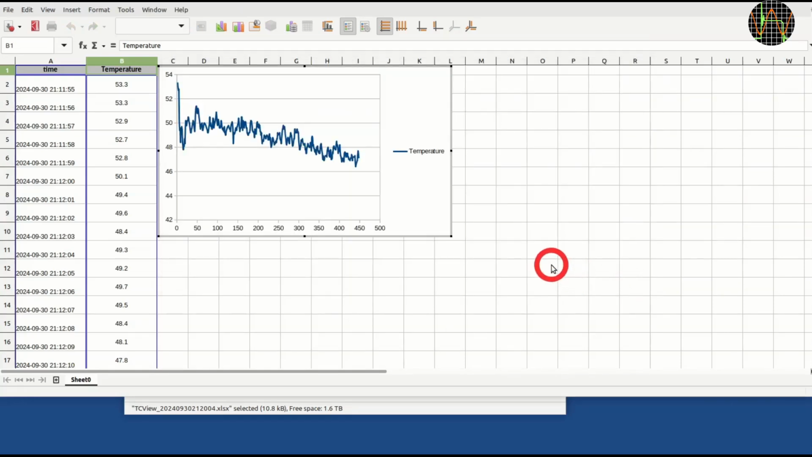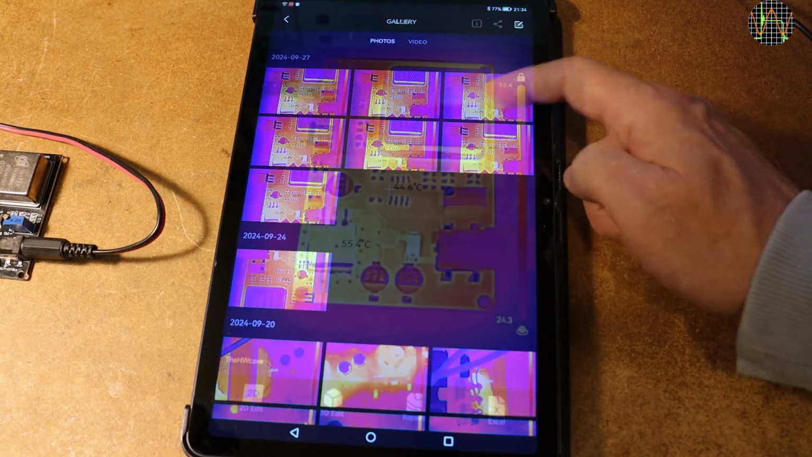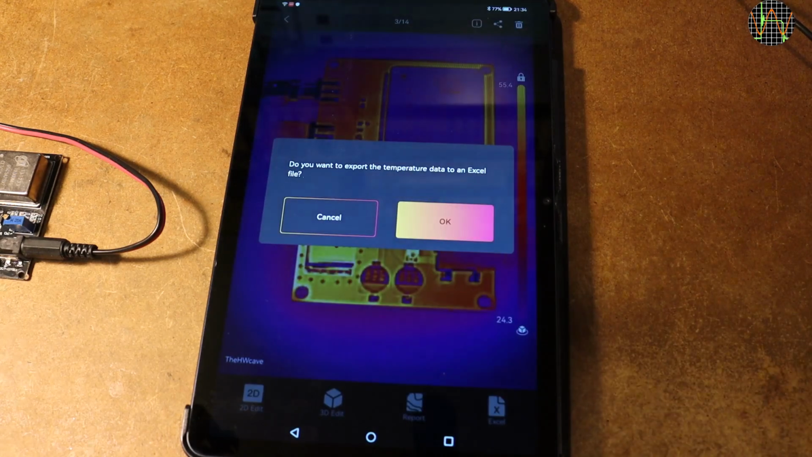And there you have it, the same graph. This is a great feature. If only TOPDON could change the way they save the temperature values so we don't have to do this search and replace process. While we're at the topic, there is of course the gallery of photos and videos saved as JPEGs and MP4s as you expect.